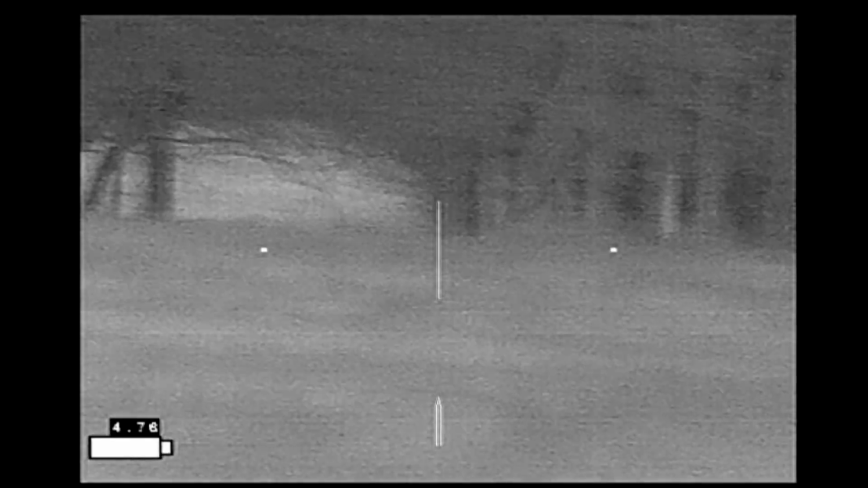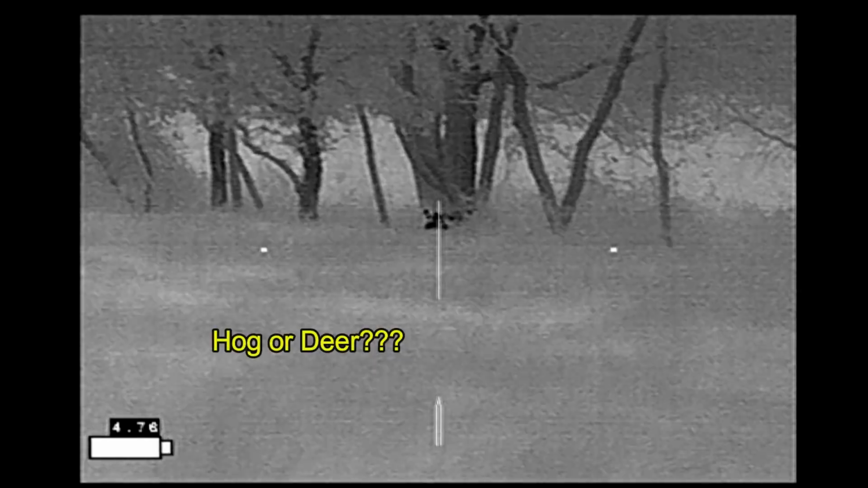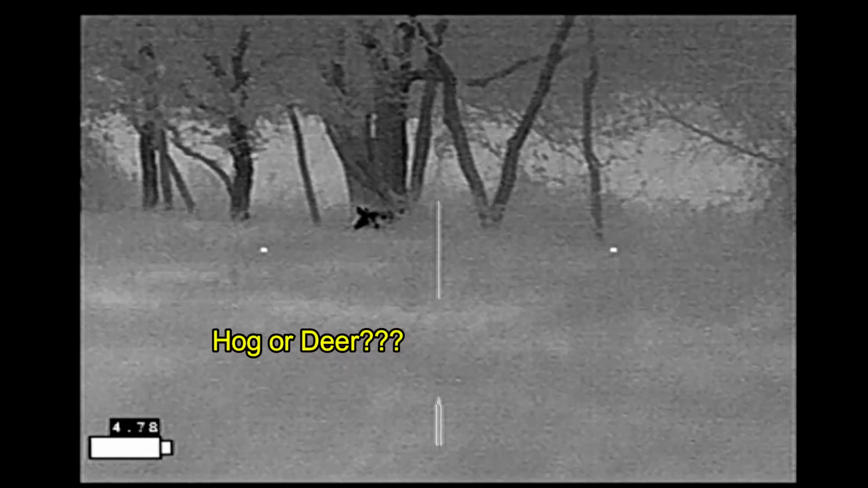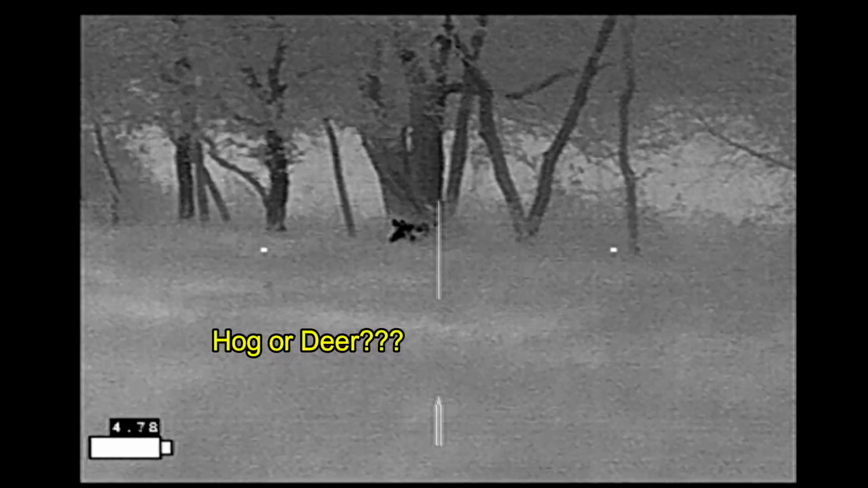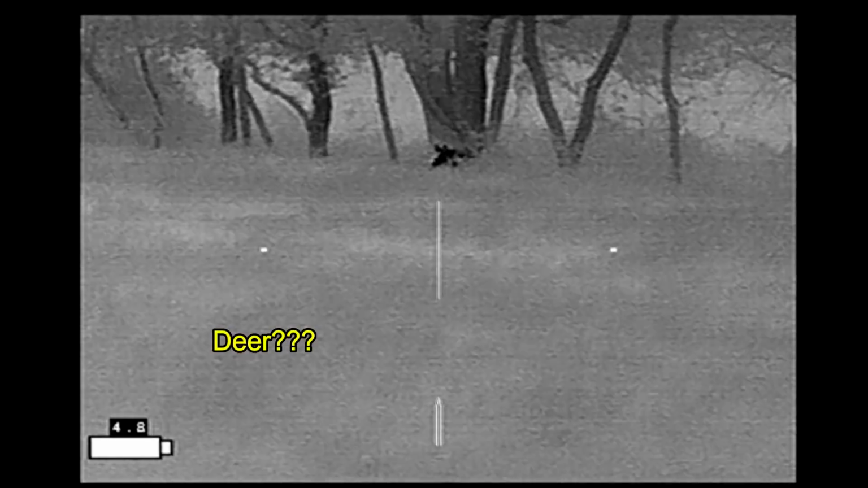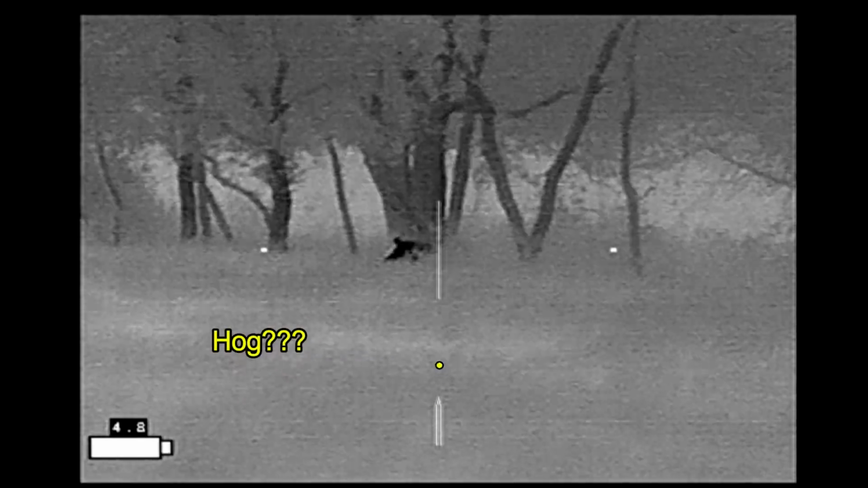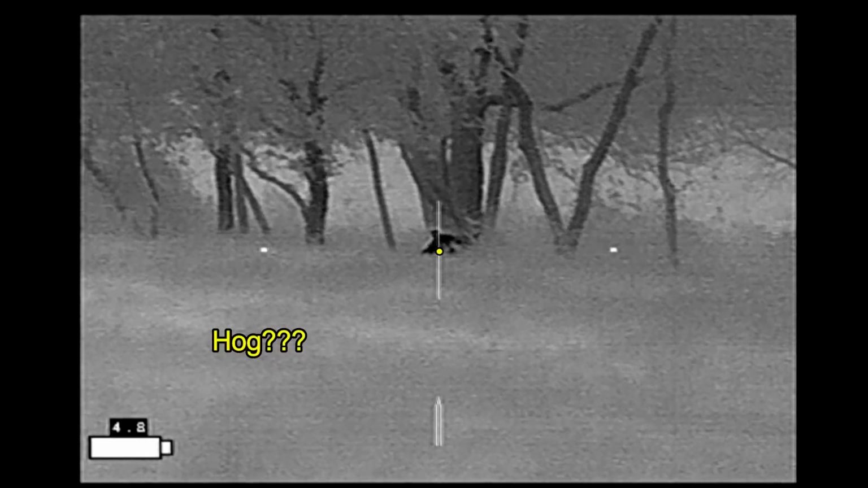So here I'm making my final approach, looking to make sure nothing comes over the ridge, and I spy one target. Maybe it's a hog, maybe it's a deer. I'm not quite certain at this point. I think it's going to be the hog. I haven't seen any deer, but I'm not absolutely certain, so I'm going to watch it here for a second. I don't want to get any closer and spook it like I did the coyote. It's got a kind of slender looking nose at this point, so I'm thinking it might be a deer, but then it turns, looks more like a hog, and now I'm just waiting for confirmation.